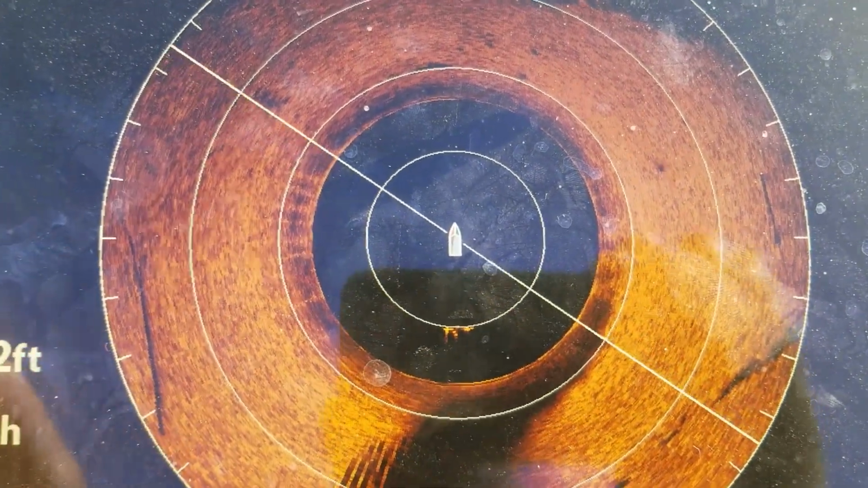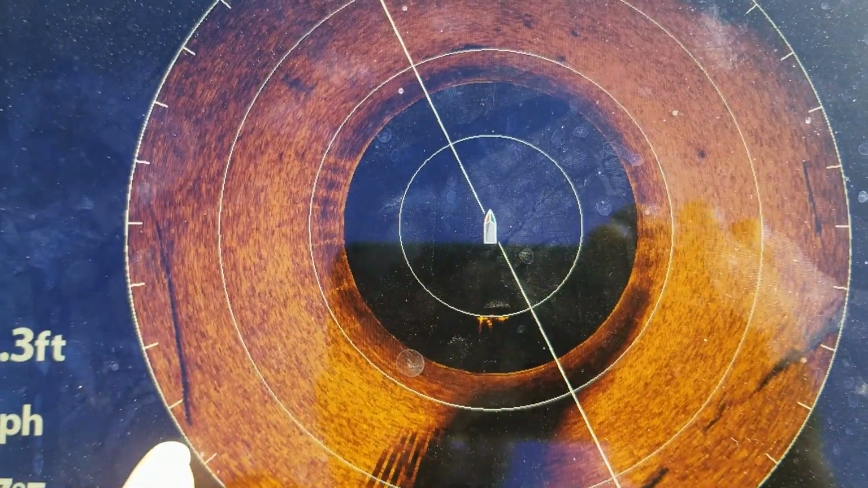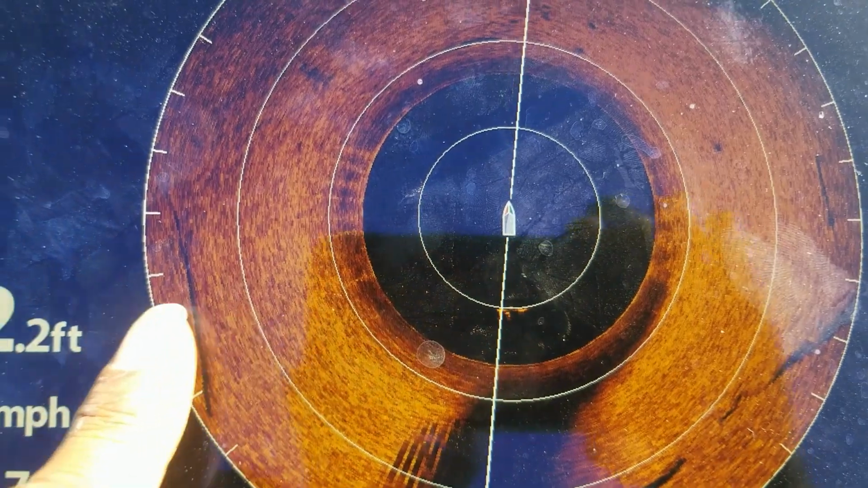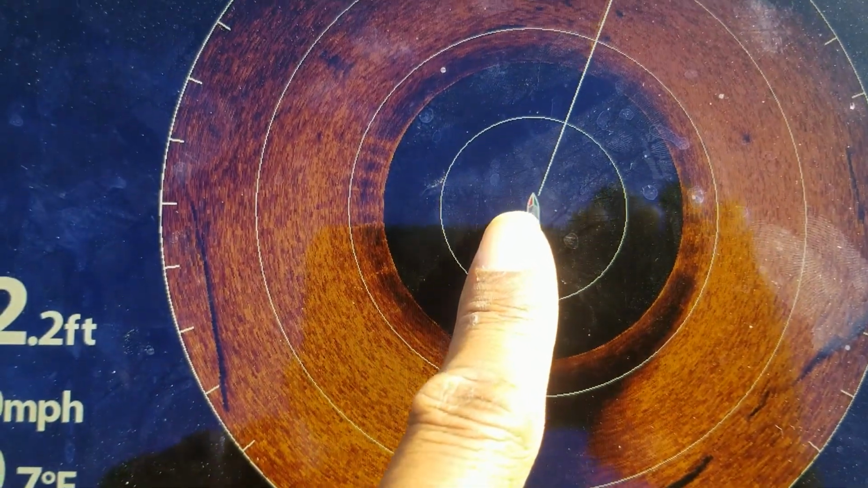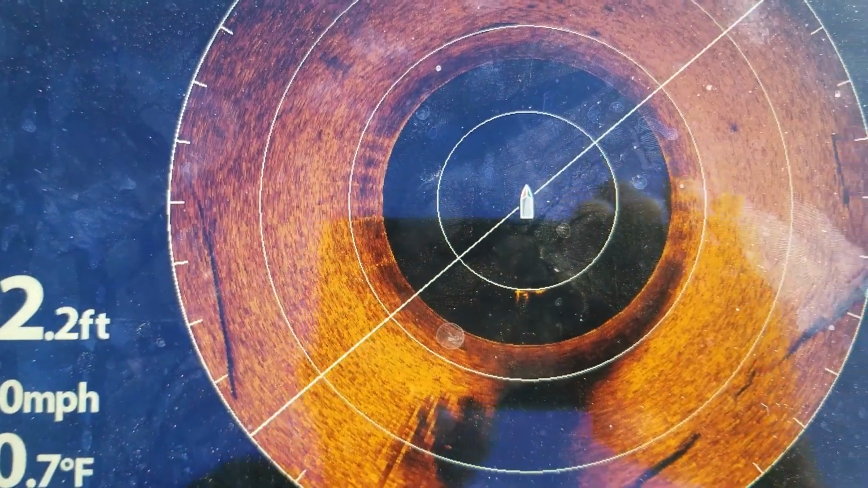If you're looking at structure, like over here, you can kind of see there's some type of log or something out here submerged, which is actually directly across from the back of the boat. So from back here, you would think that you need to cast at this angle, but you actually just cast straight across and it's right over there.